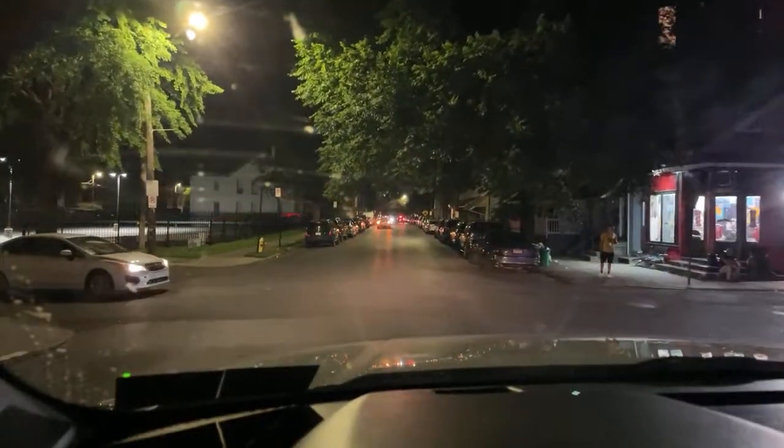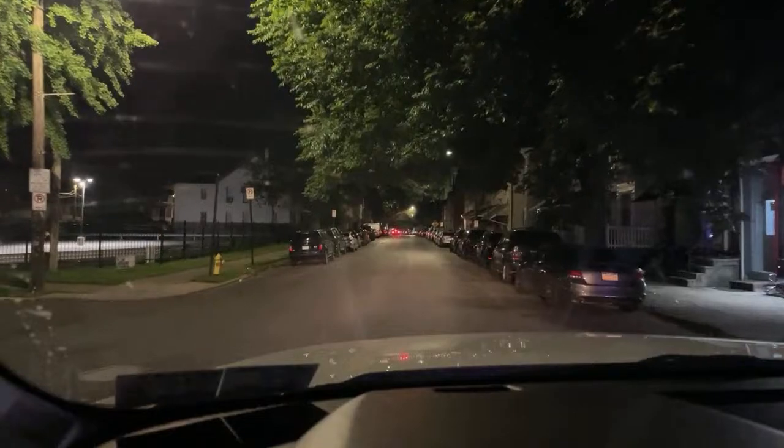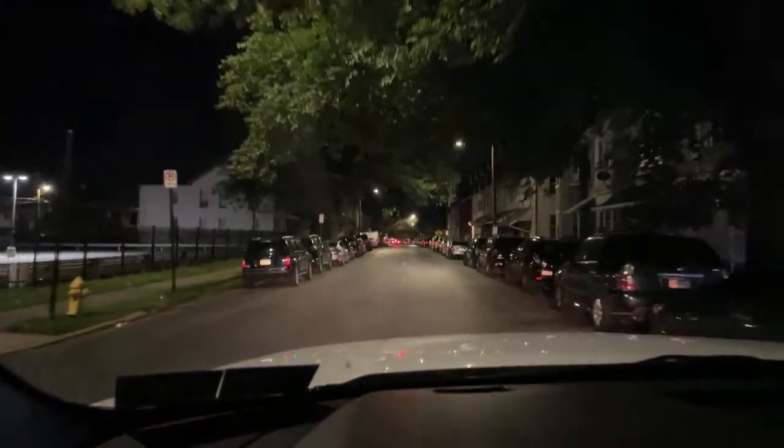Hey, Jared, welcome to News Working. I always get concerned when I see headlights on a one-way street. Oh, here comes another one.